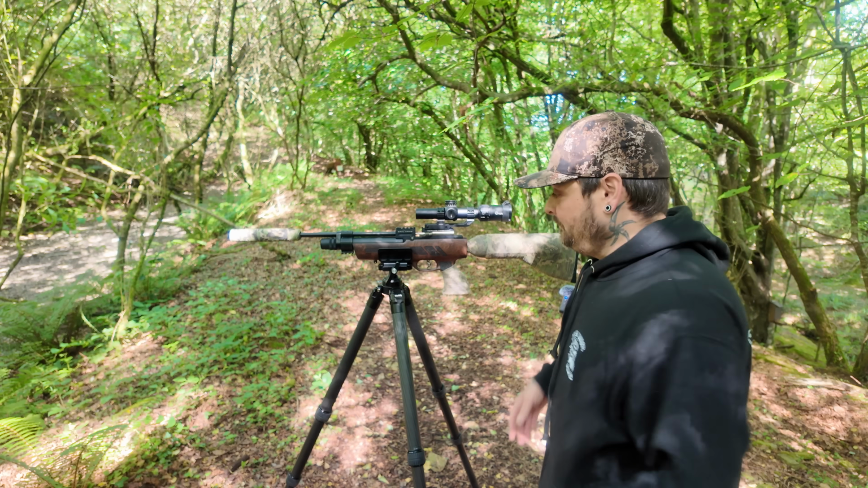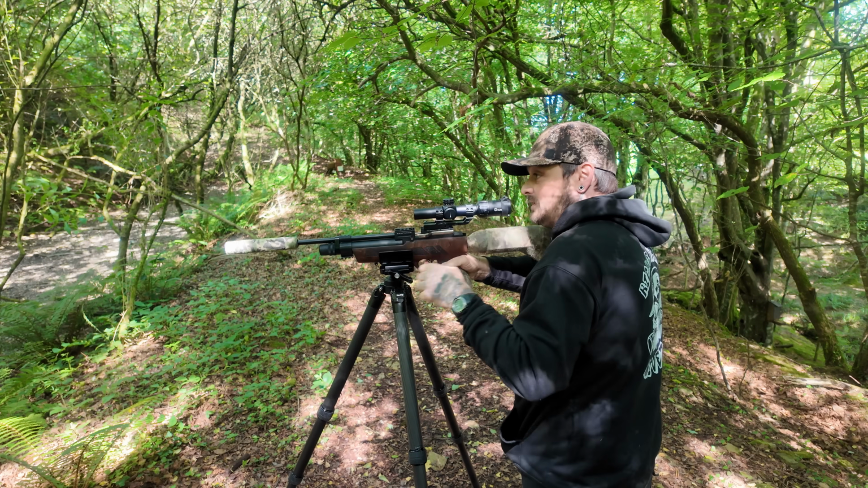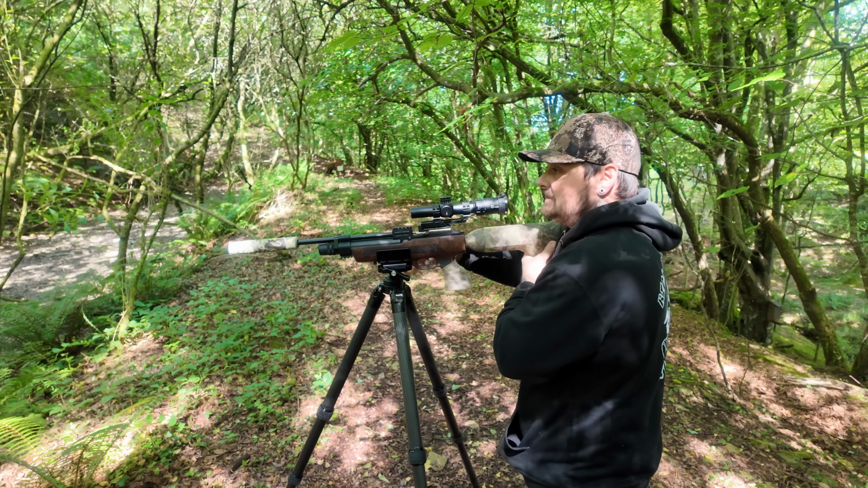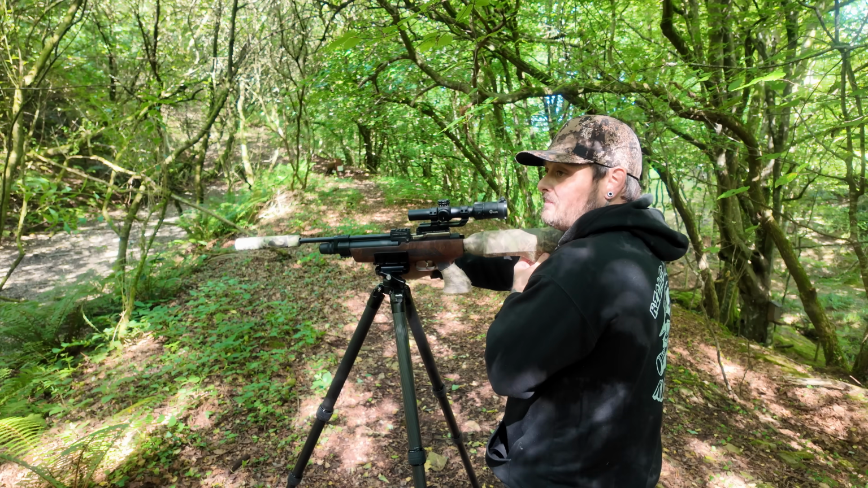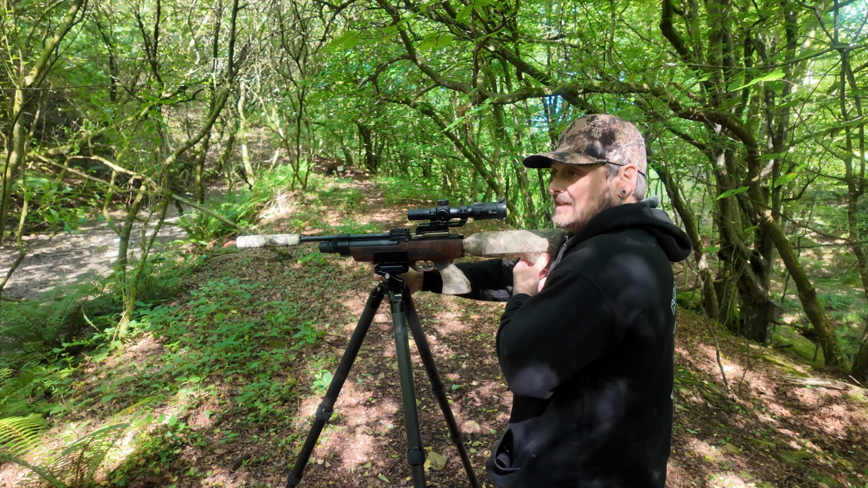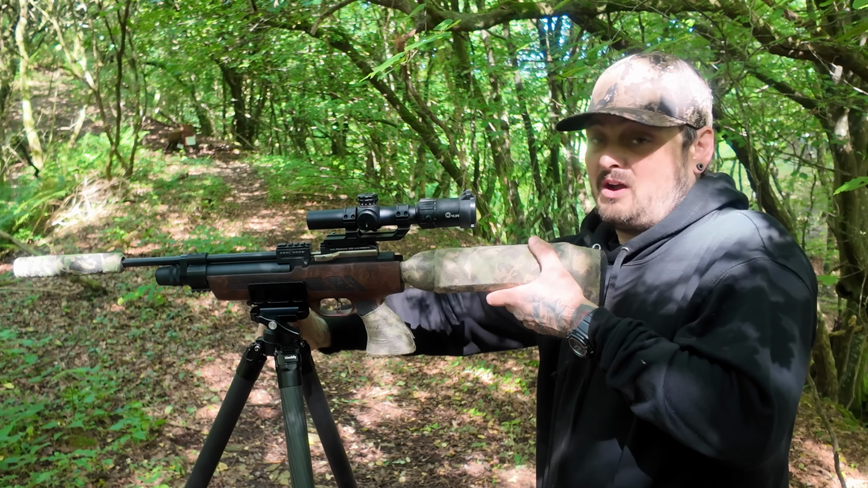So now it's in your pocket. You can articulate your rifle, you can have a look around, you can do all your bits and pieces. But you can't find them now. Where have they gone? So now I have to clamp that back up again because my thermal monocular isn't in a convenient place for me to just grab. I found that really annoying.